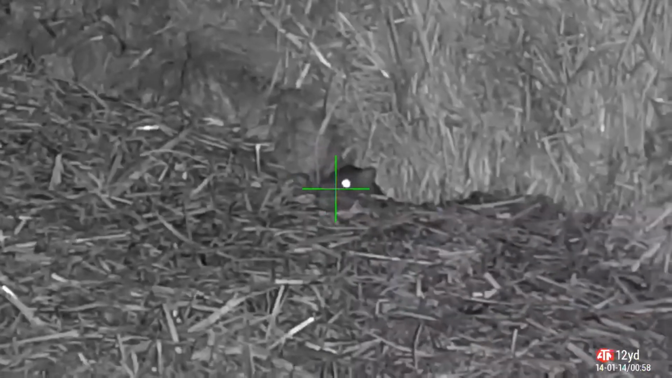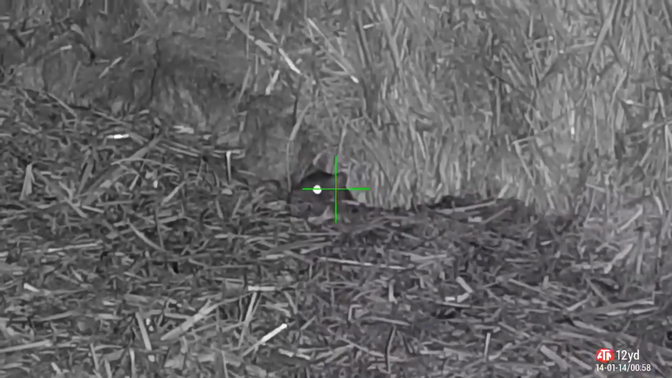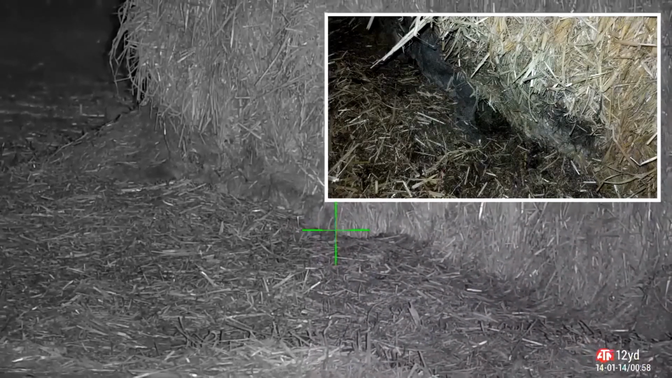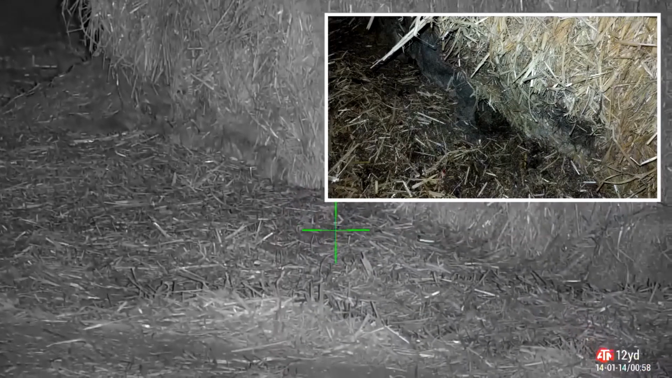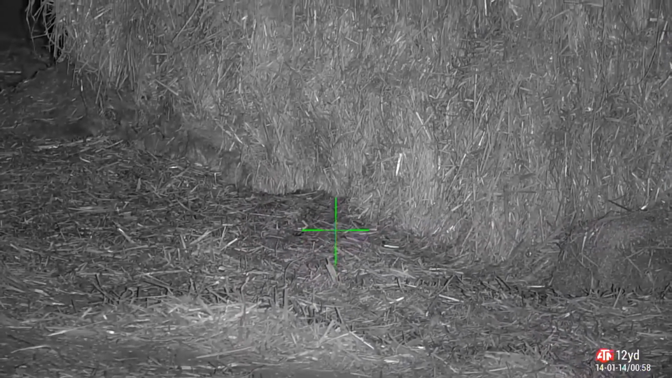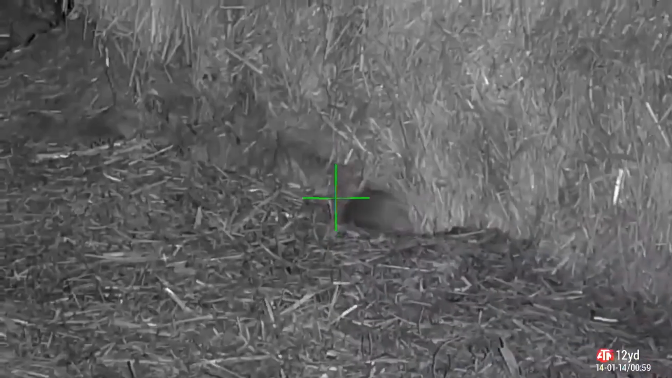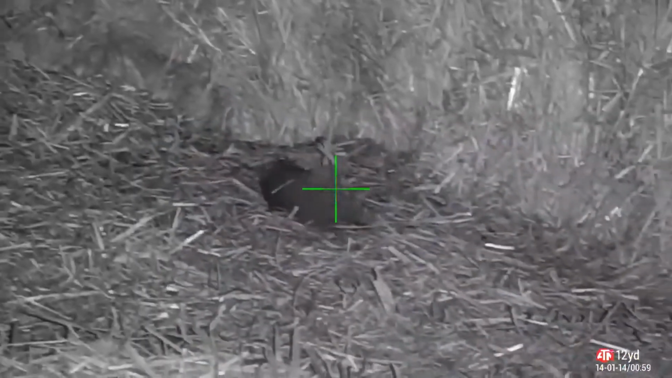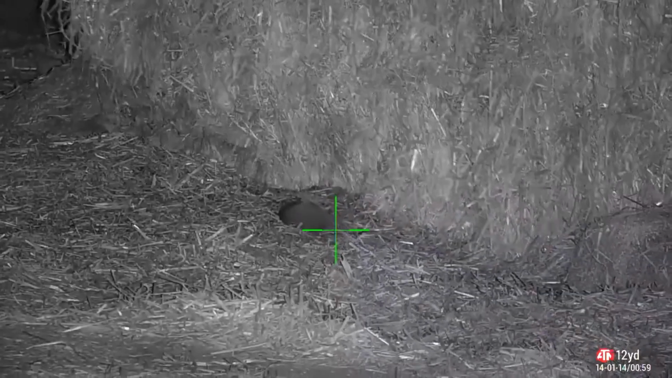Now this, again spotted on the thermal, is a little nest underneath the straw stacks. Punch him in the face with a pellet and knocks him back into his little shithole. It's a complex nest network under there, I would guess, because they're coming up all over the place. And this one even comes up when he's dead. This often happens with rats. They'll kick themselves out of a nest if you've shot them because the back legs kick and propel them forward.